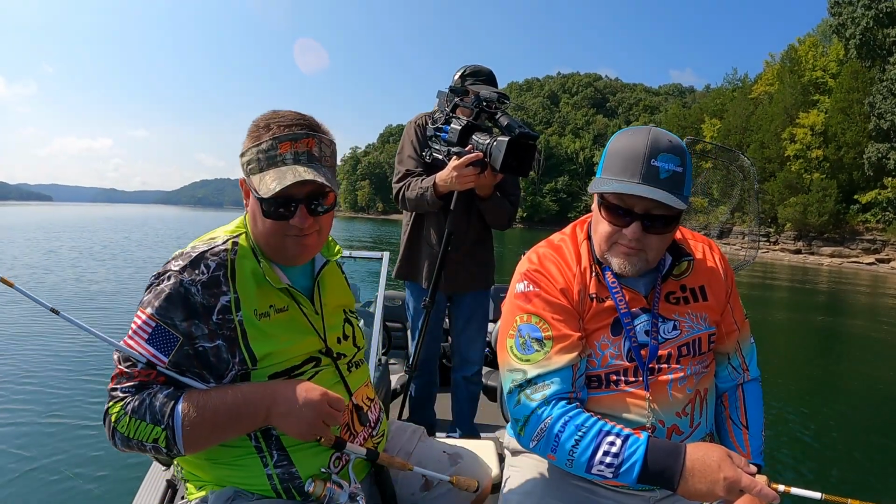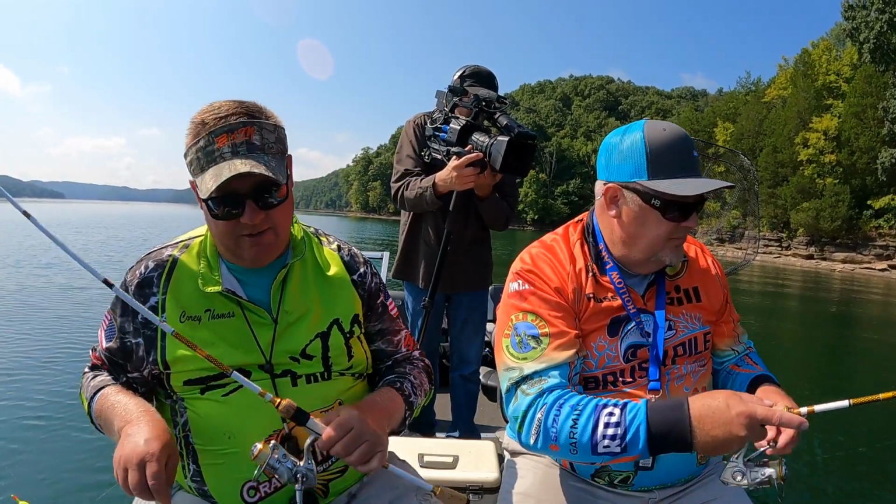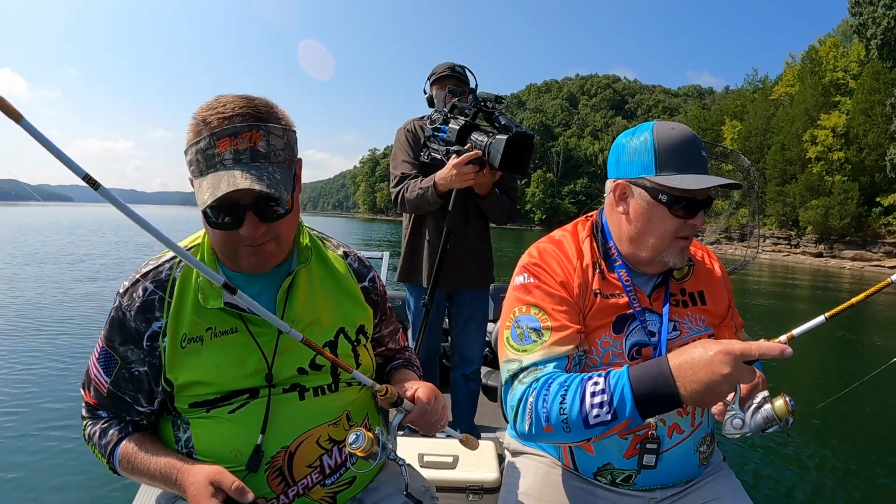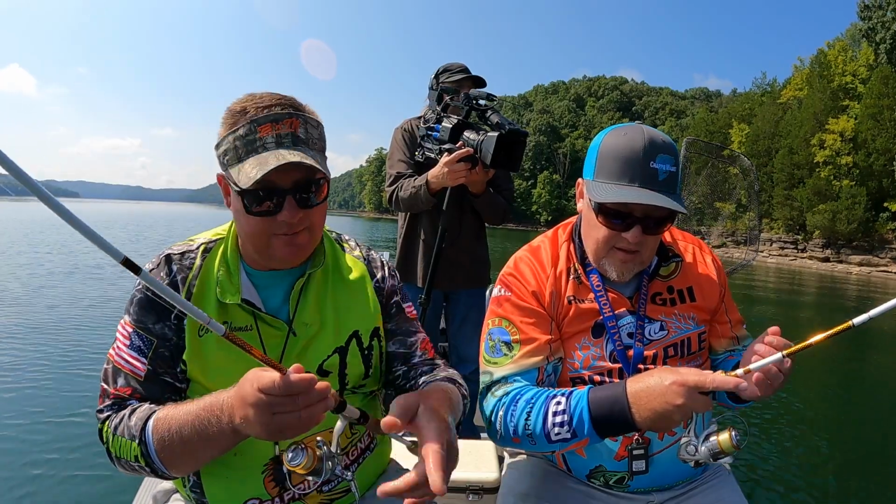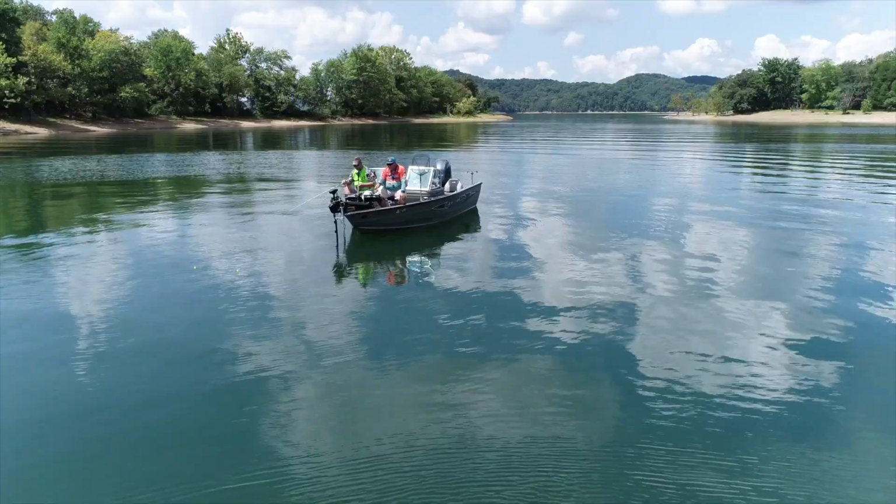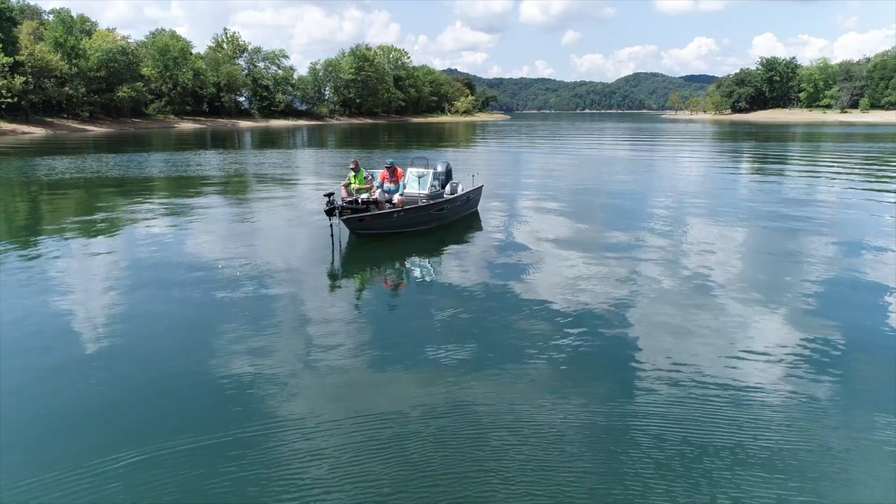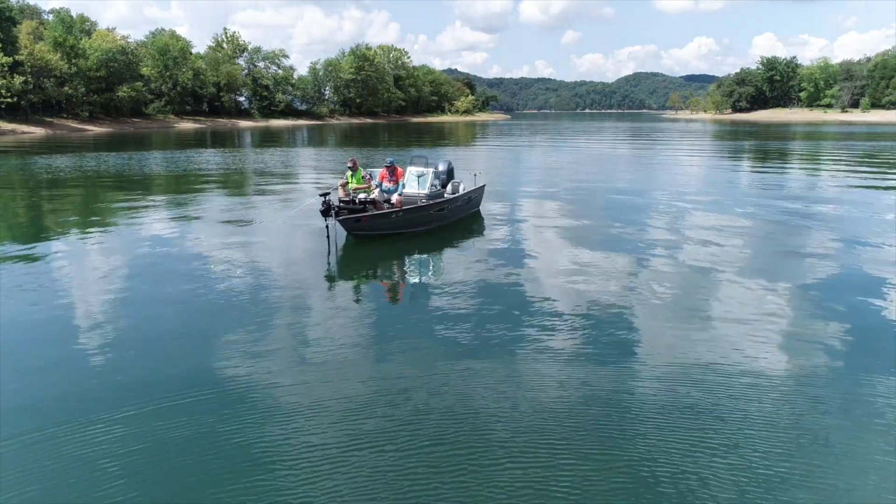As they transition into the fall and the water cools, they'll get more aggressive. But that's why with this technique, there's not many people fishing. About me and a buddy out here, about the only ones that are really messing with them. Traditionally, I would have said you couldn't catch them. But we found with this slip bobber rig, it's almost like we're force feeding them.